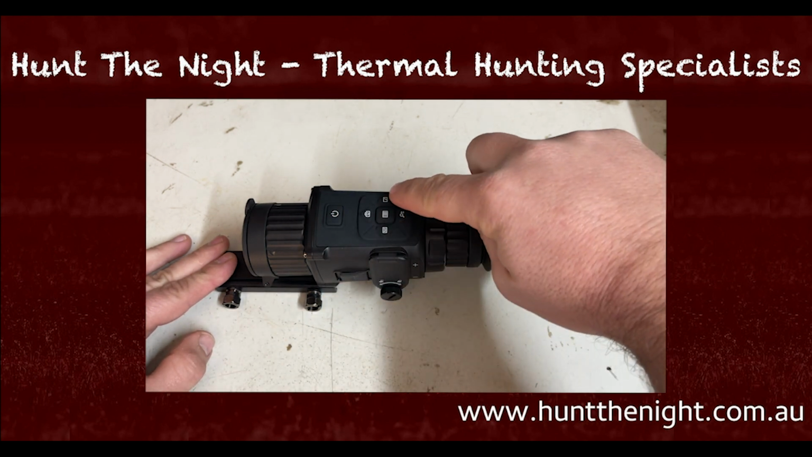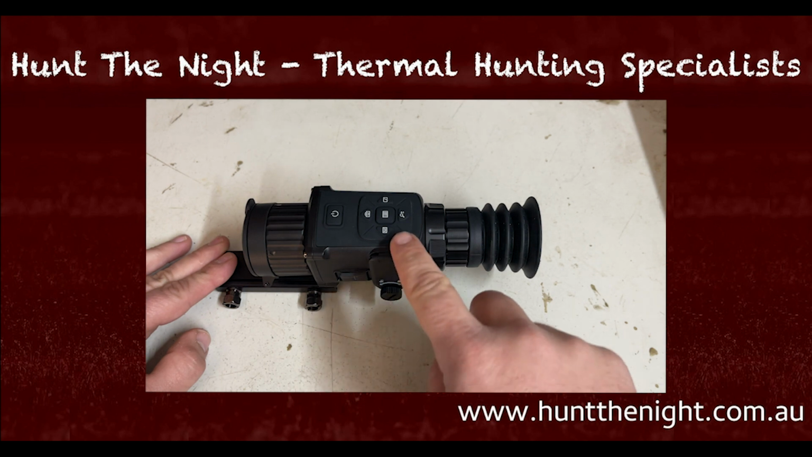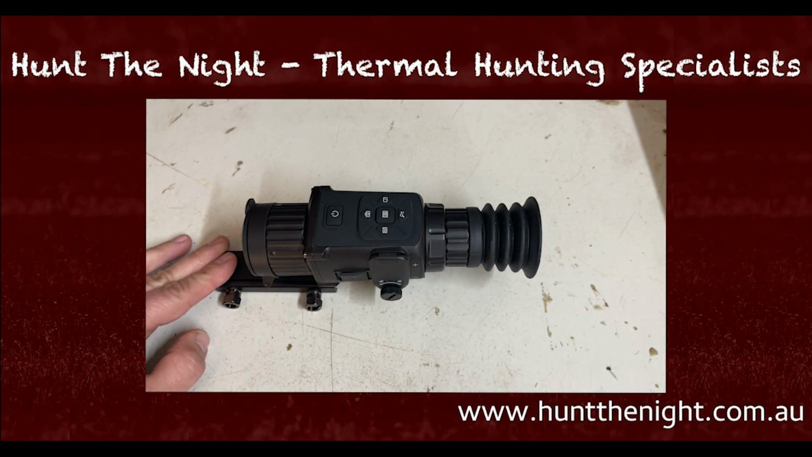I like this. This is my little sensor nuking, which is pretty cool. I like just having that there rather than having to tap the power button. And this one here, I can change my color palettes right away as well. So I don't mind the number of buttons.